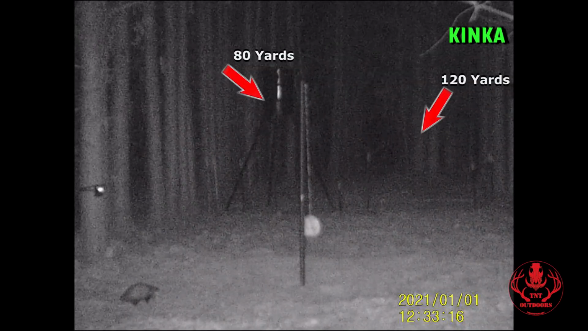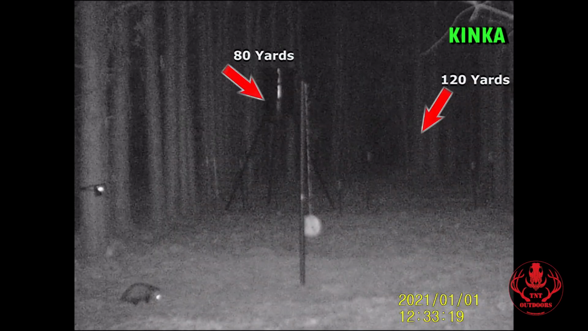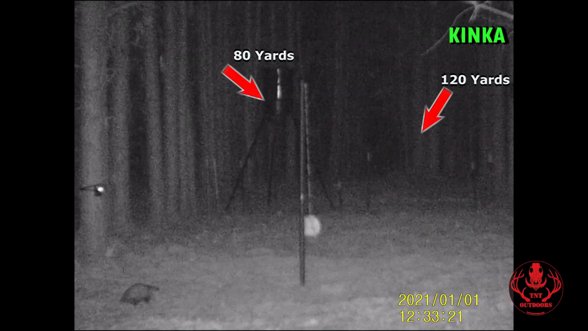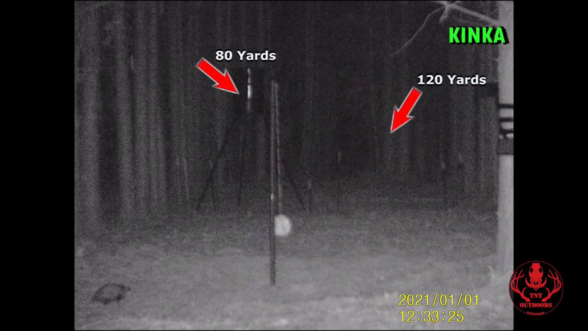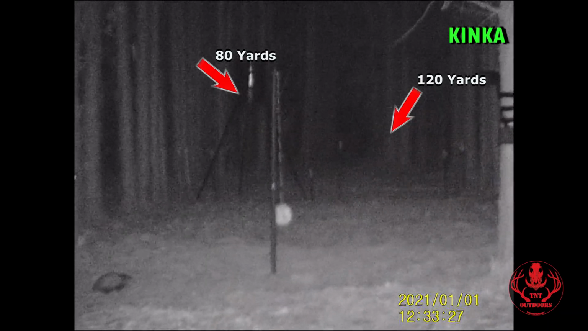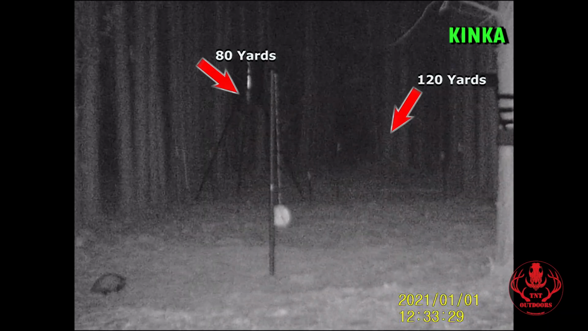And then here's the KINKA at this same feeder. Again, the feeder's about 80 yards, and the large tree with the arrow in the middle of the screen is 120 yards. The KINKA as well does pretty good in this particular scenario at 120 yards.